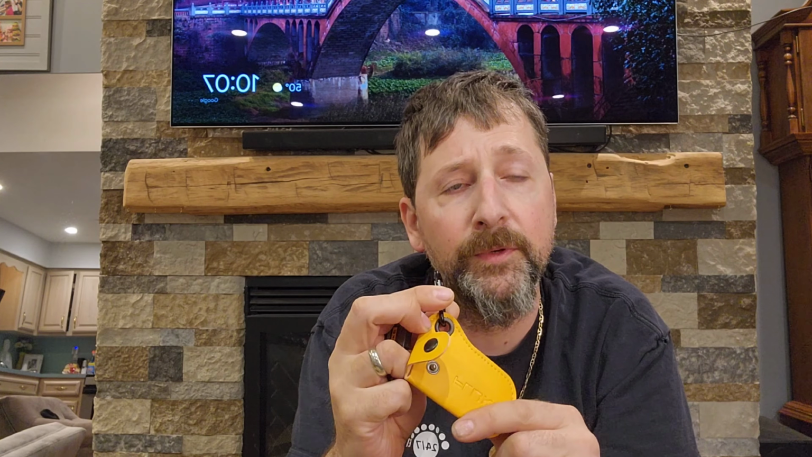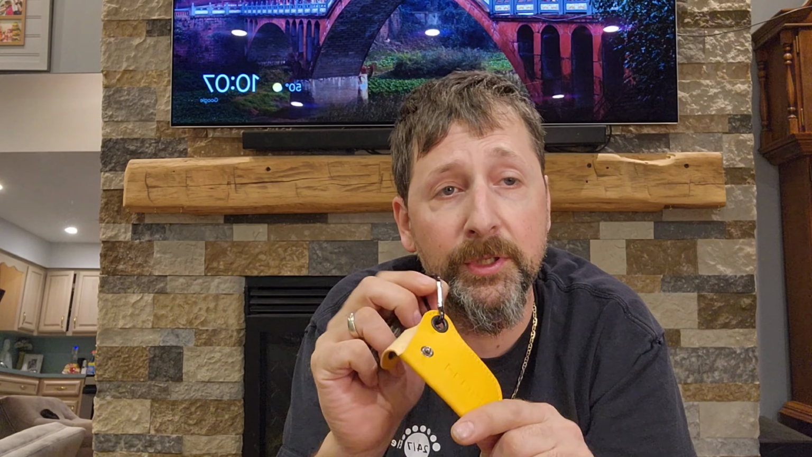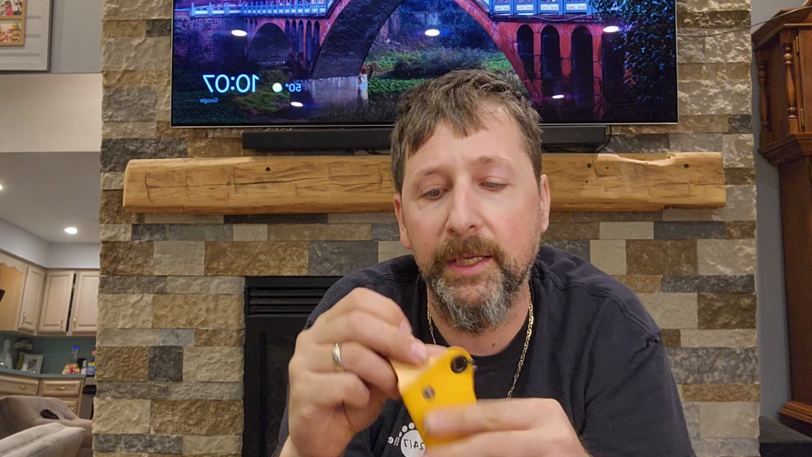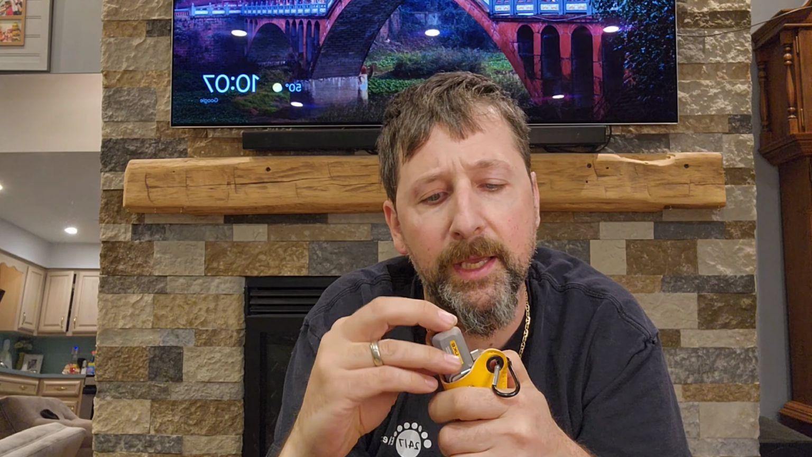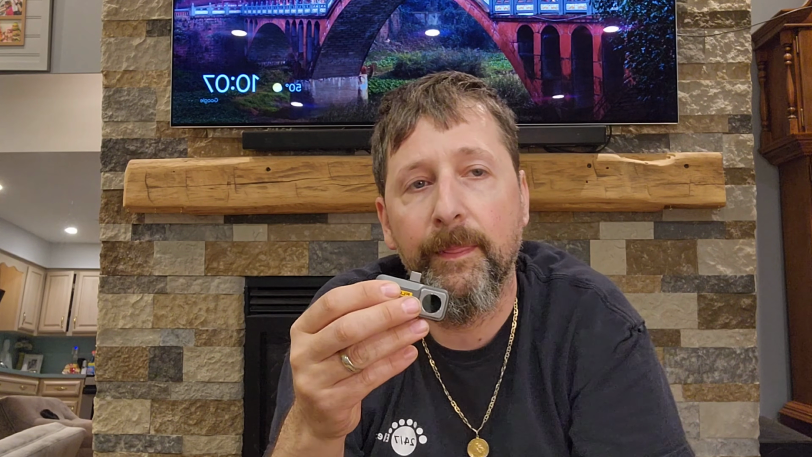I do find this helpful. You can clip this onto your pants loop, or even your pants if you don't have a loop or anything like that. It does hook up nice. I suppose you could go to a keychain as well, and then you can close it in there. It is a little bit of a pain in the neck trying to pull it in and out of the case, but overall, nice case to keep it in. Once you get it in there, it does fit in there nice. Getting it out, you kind of got to squeeze it up to pull it out.